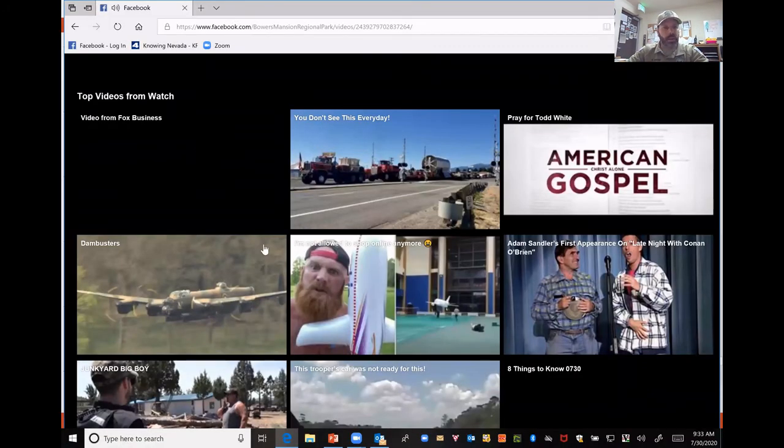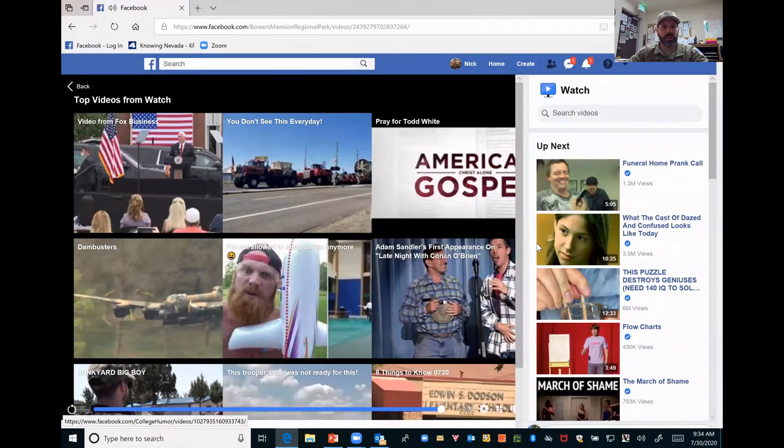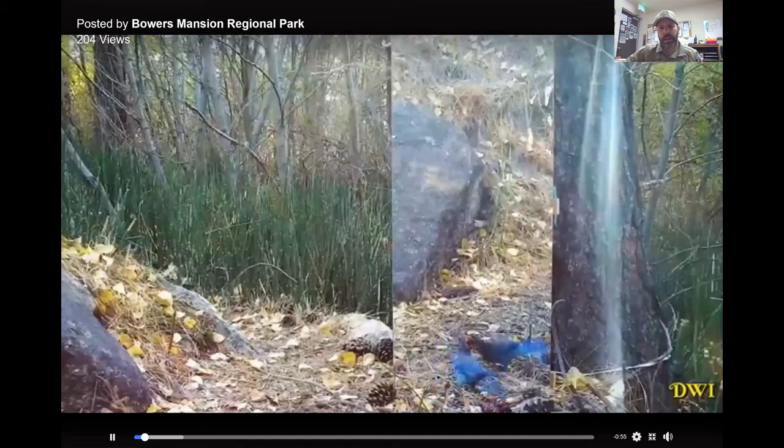And then the Steller's jay, I think we have time. We can watch that one too. Let's see. He just kind of pecks at himself in the mirror there.